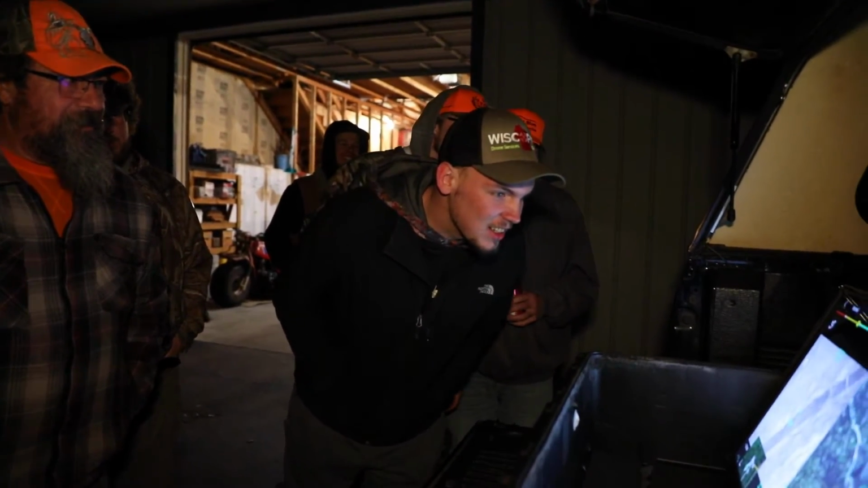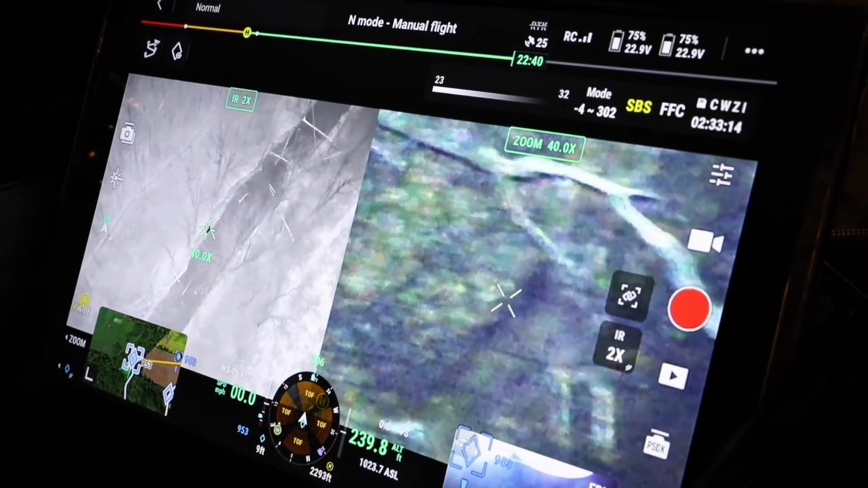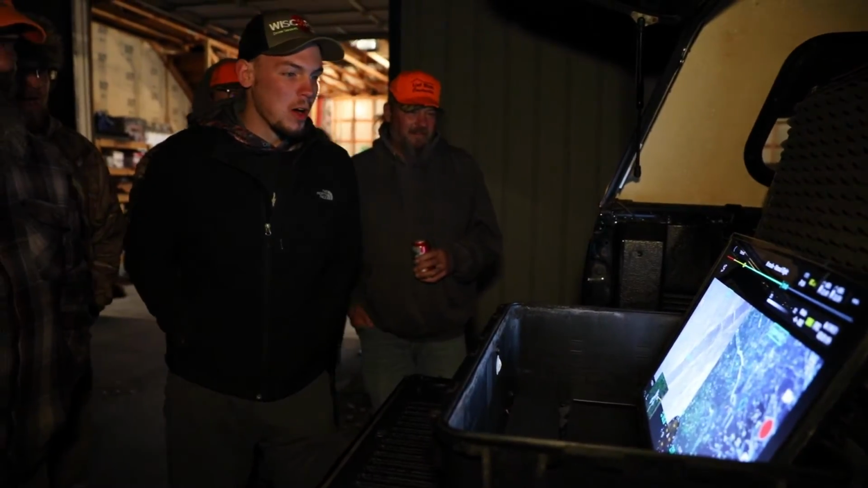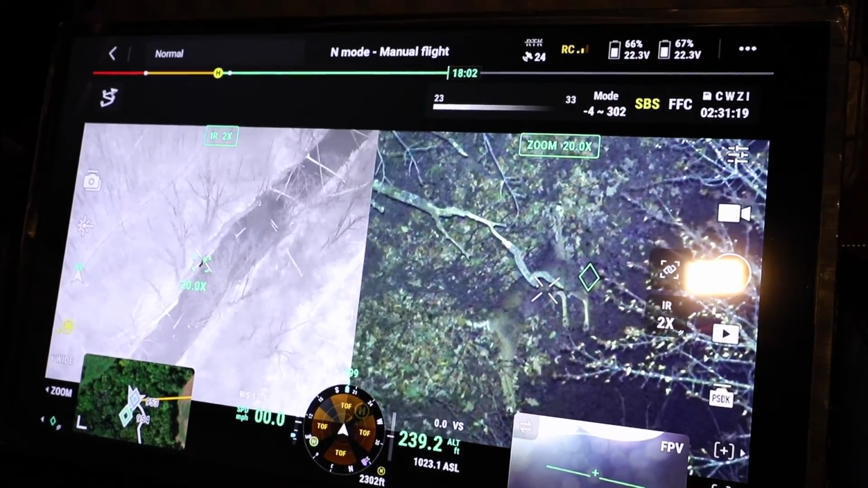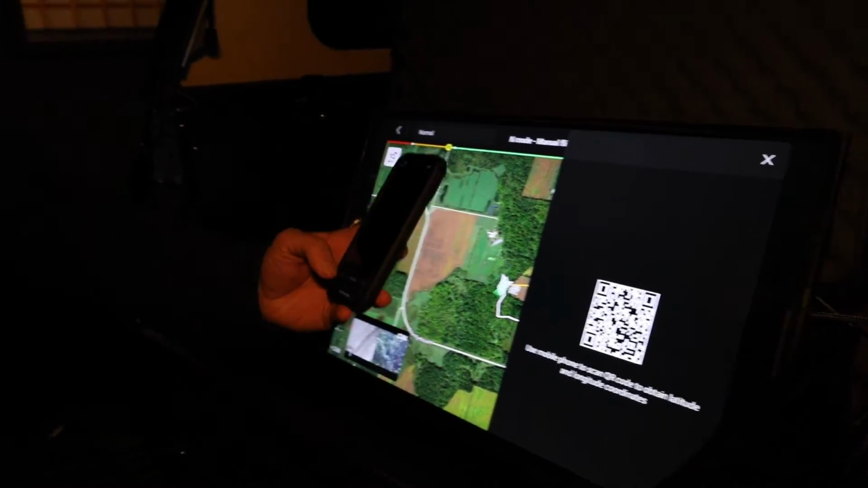Holy, is that it? Yeah, that one looks like its legs are kicked out. Oh yeah, there it is. There you go. That's your dead deer. Woo! Yeah, there he is. Hey, nice. Hey, that's a dead deer, baby. Great work, Nathan. Like a nice buck. That'll give you a direct coordinate right to the location.